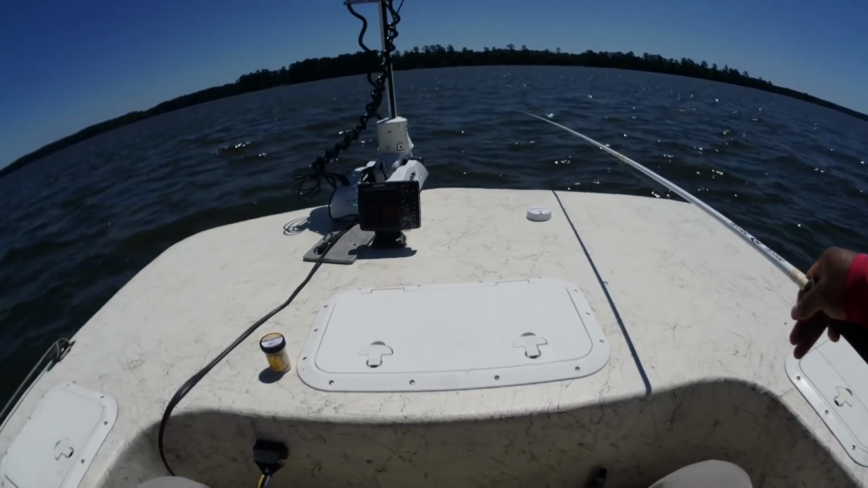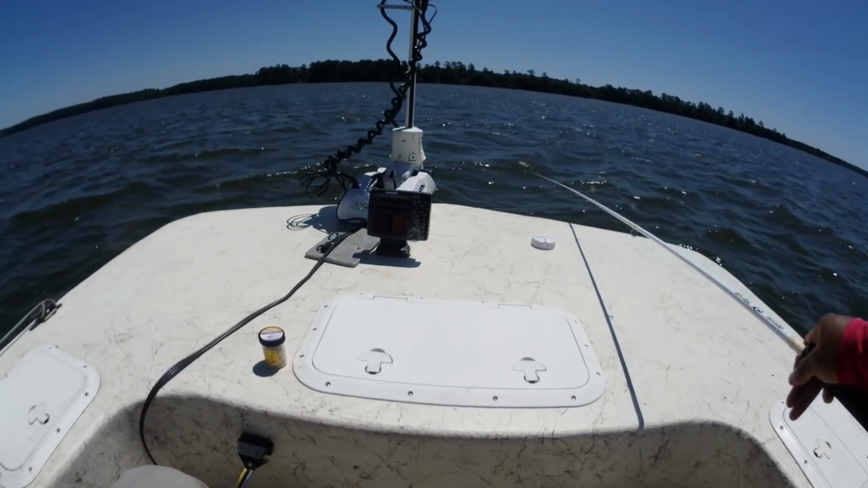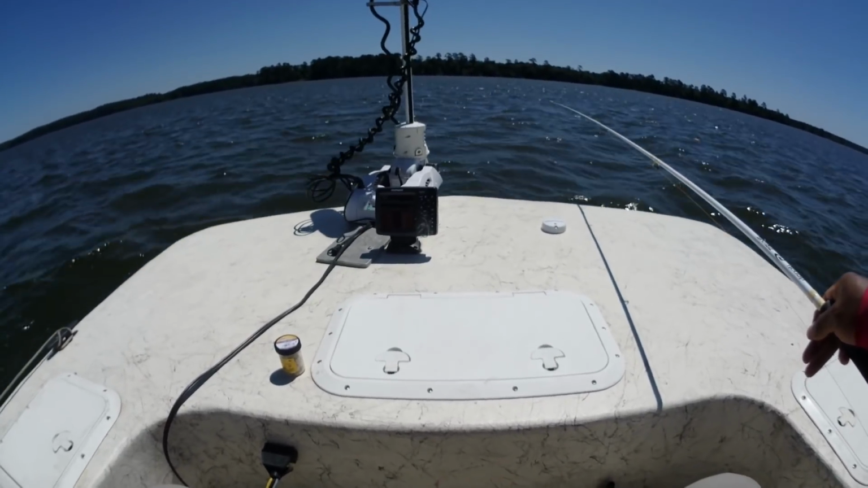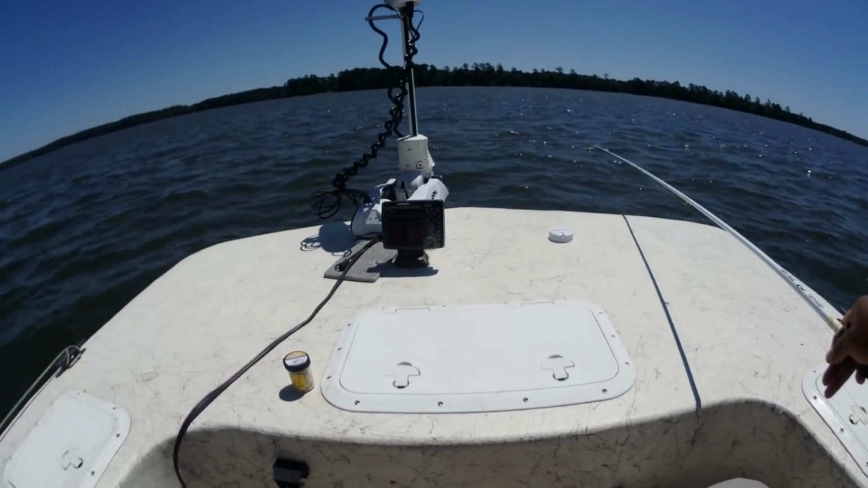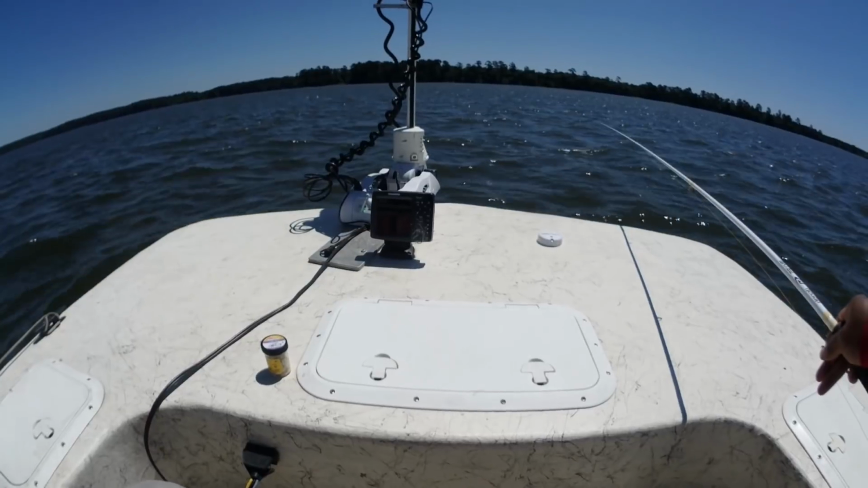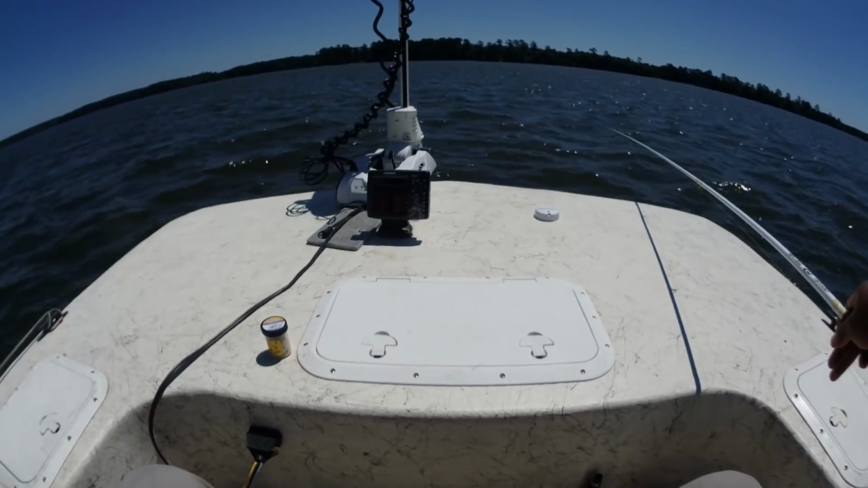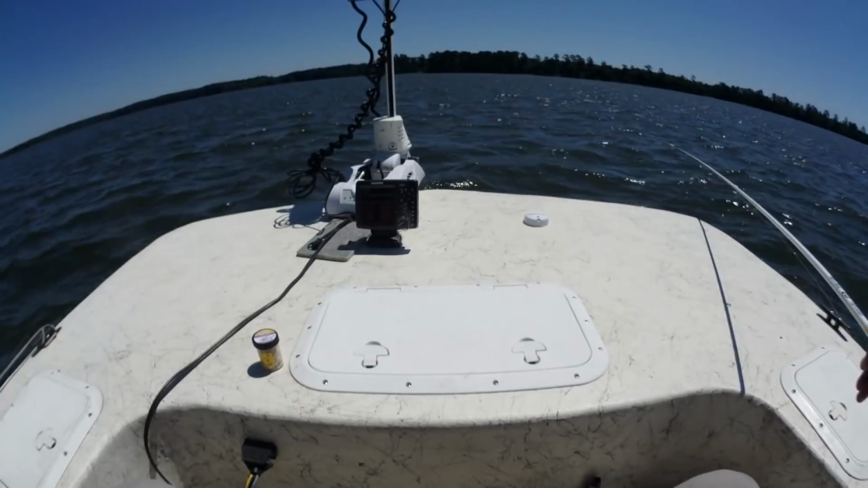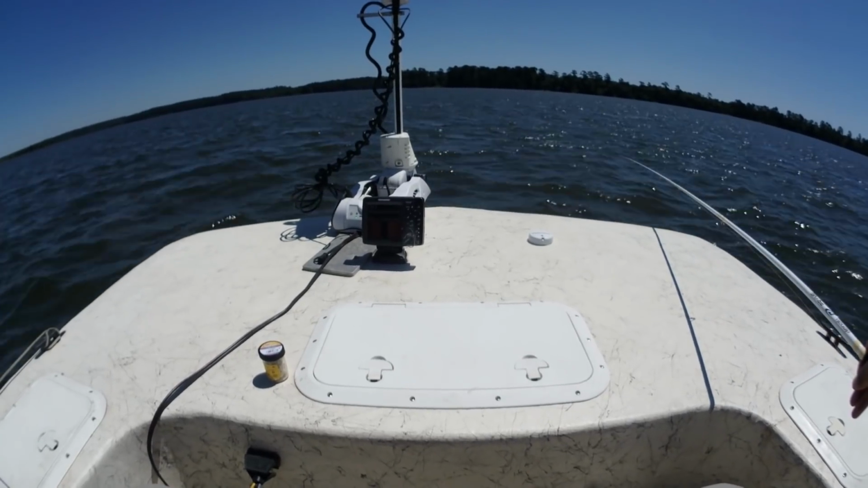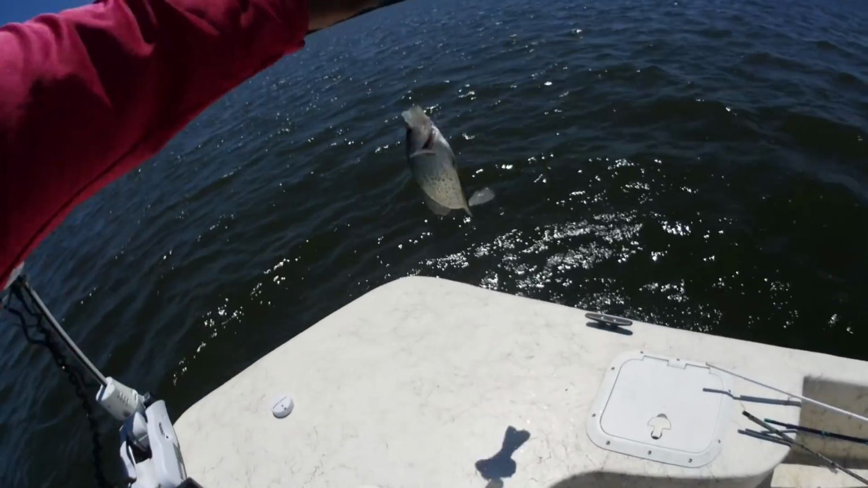Hopefully they're out of that little soft bite that they've been on, because in wind like this, it's going to make it super tough, if not right at impossible, to detect that thump or that little tick that they've been giving. I'm talking about you can barely feel these fish hit that jig.